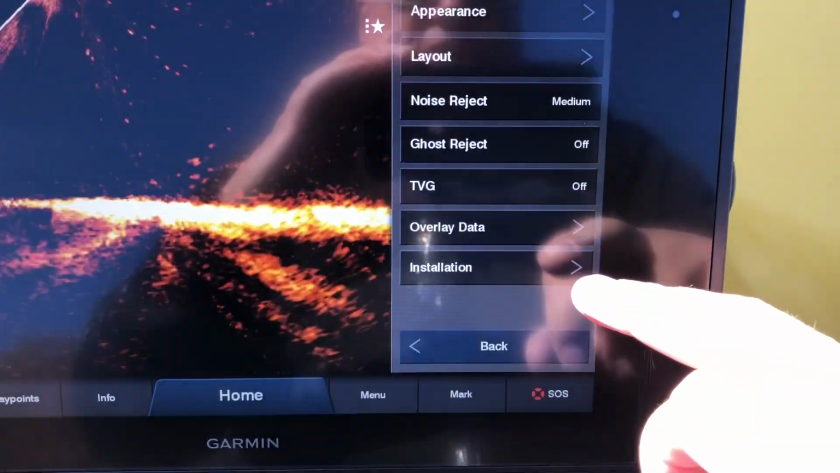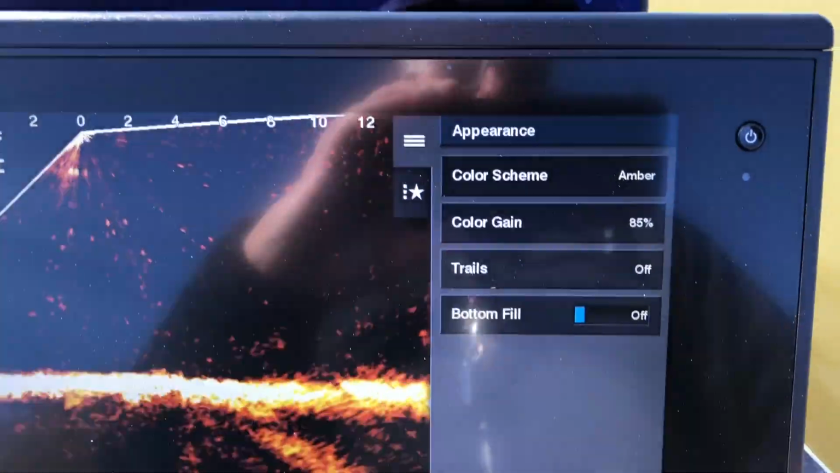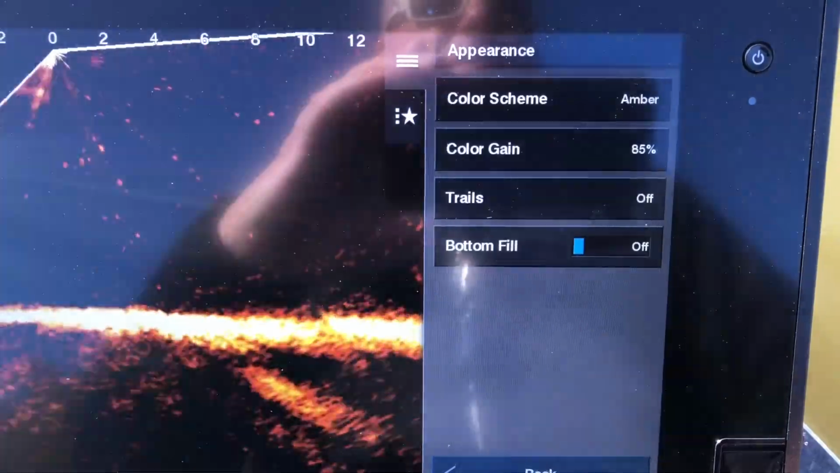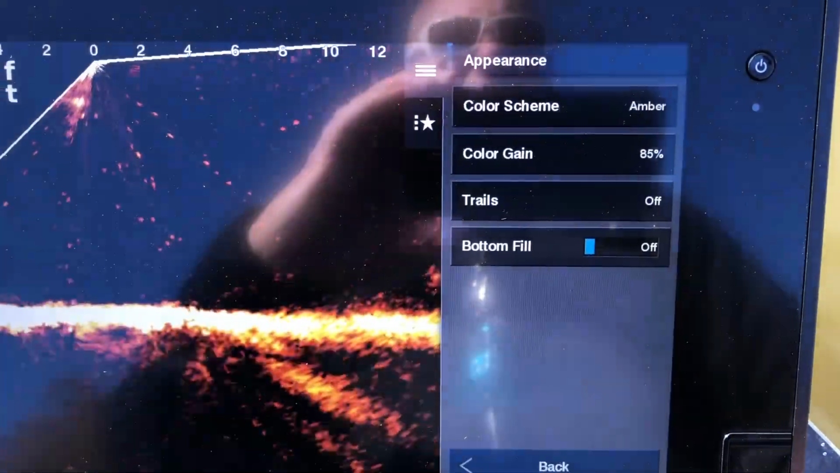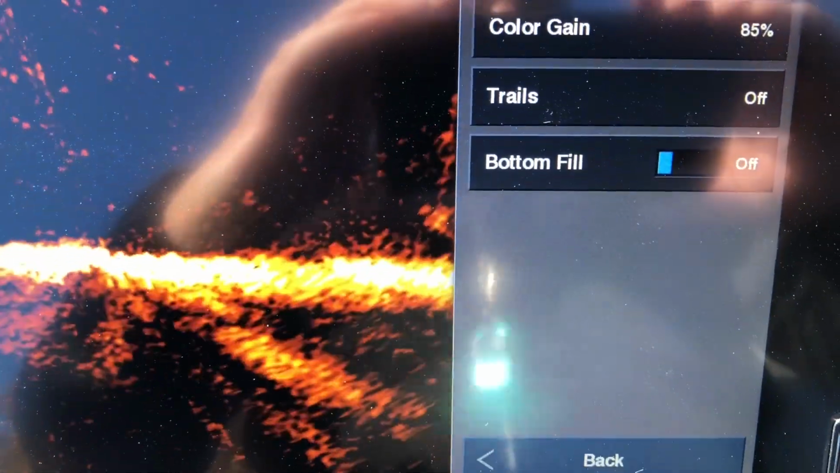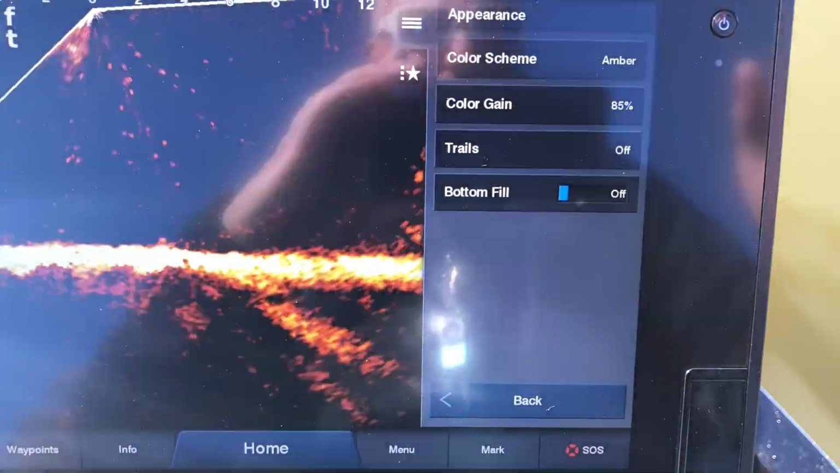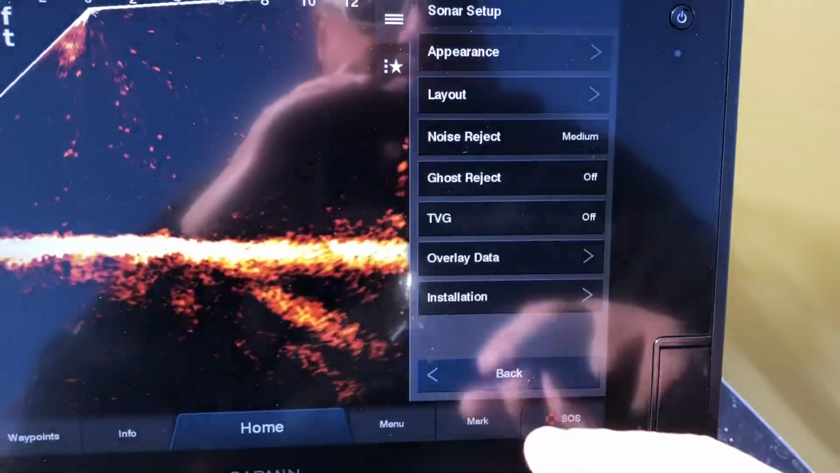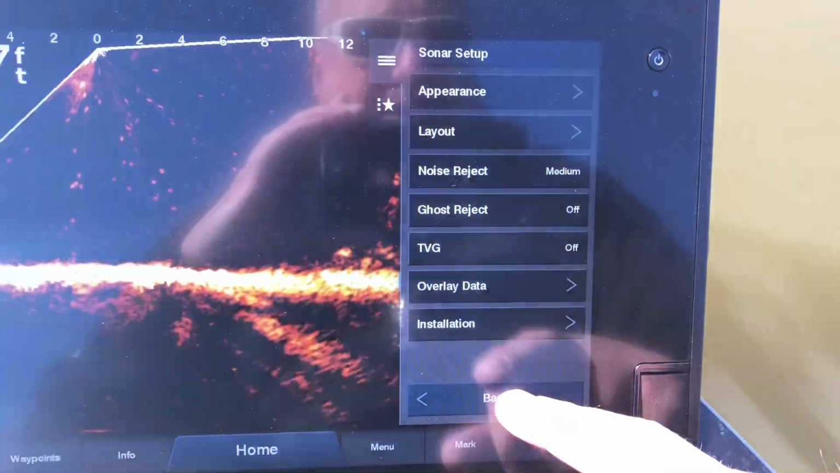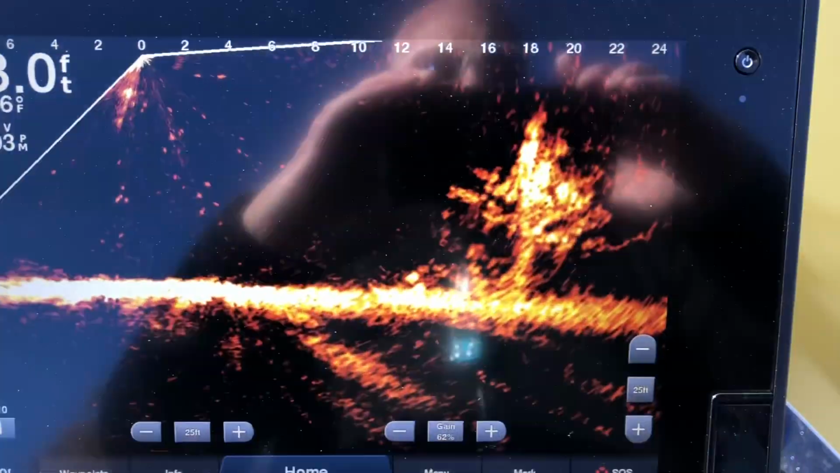And if we go to appearance, I'm on amber. Color gain, I had to crank this one up to get it to match the Humminbird. Actually, I could probably go up higher than the 85% that I got it at. And those are the set points that I have on the Garmin, so you can see what kind of screen I got.